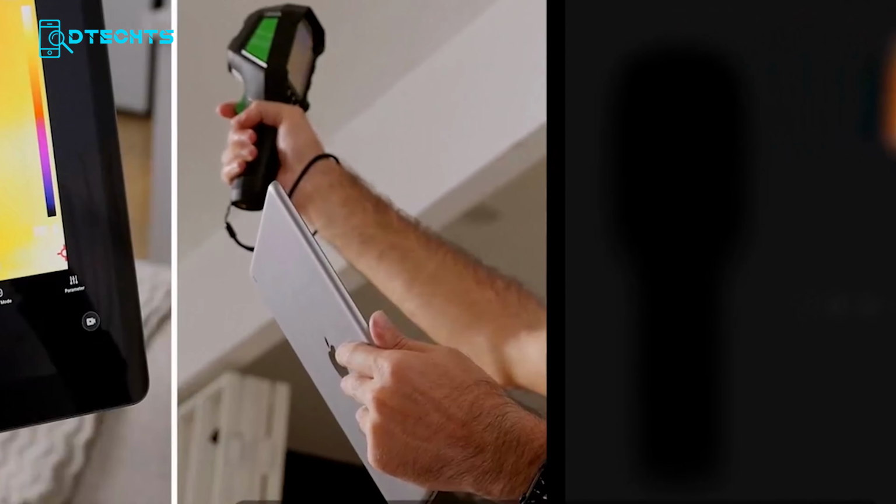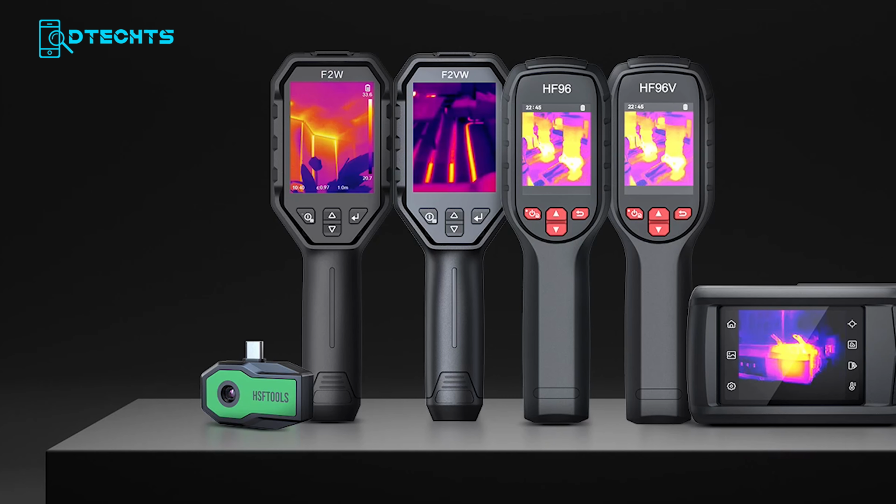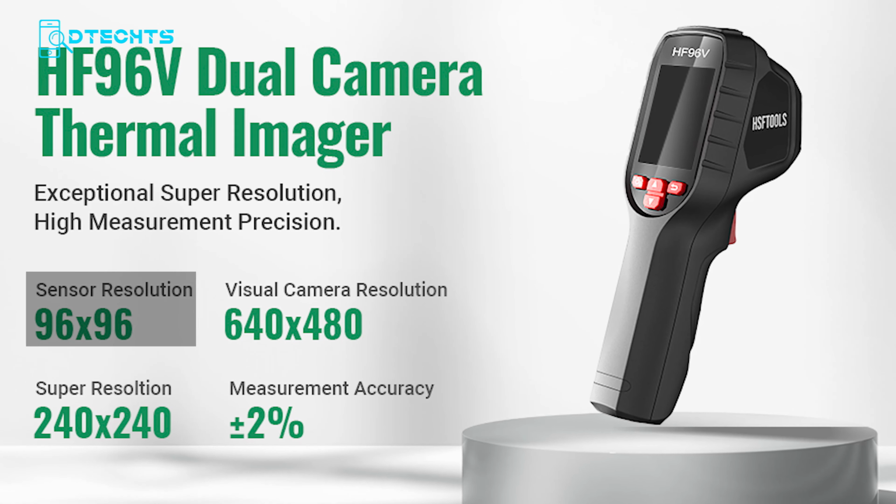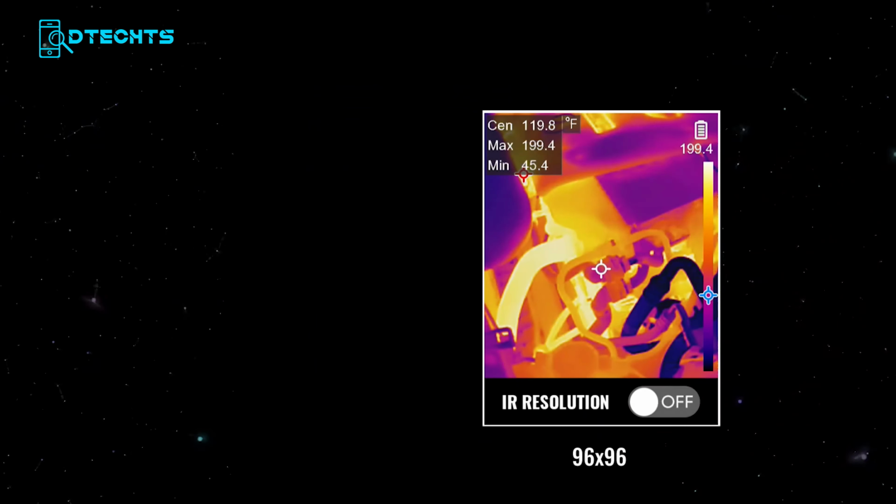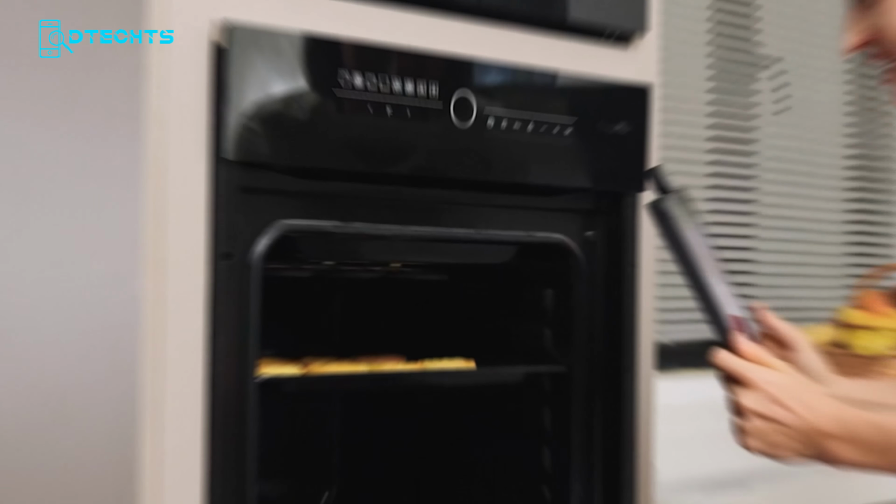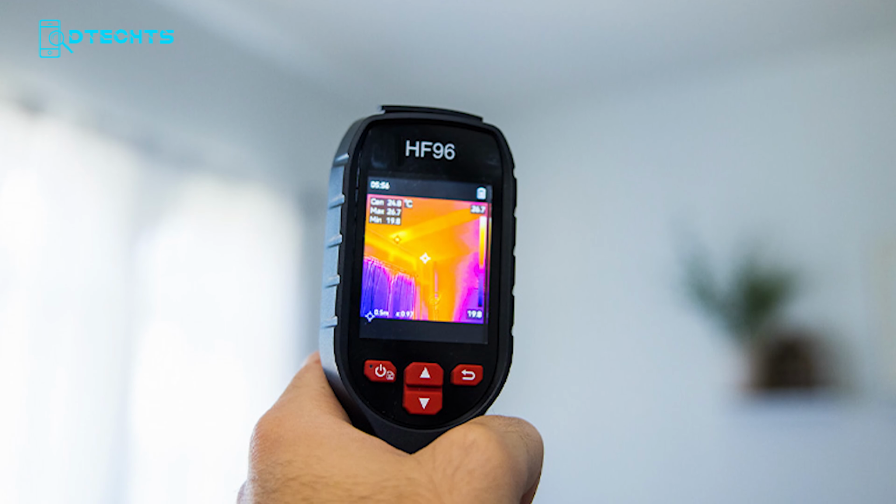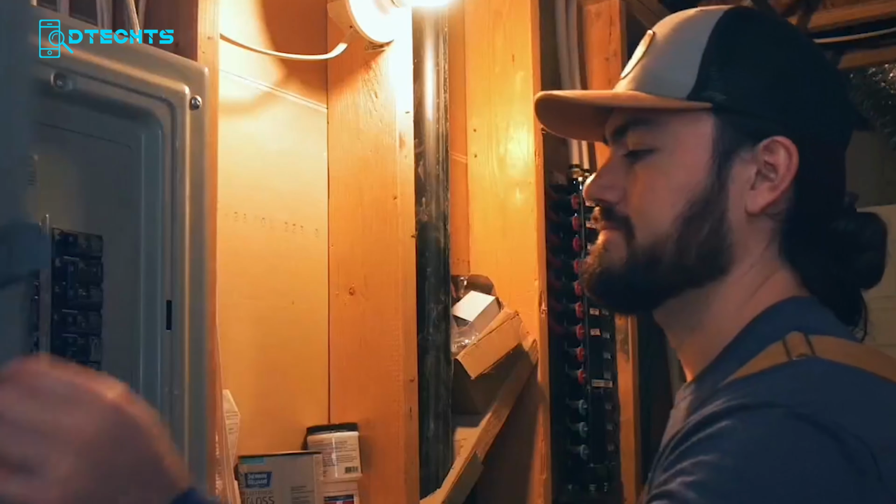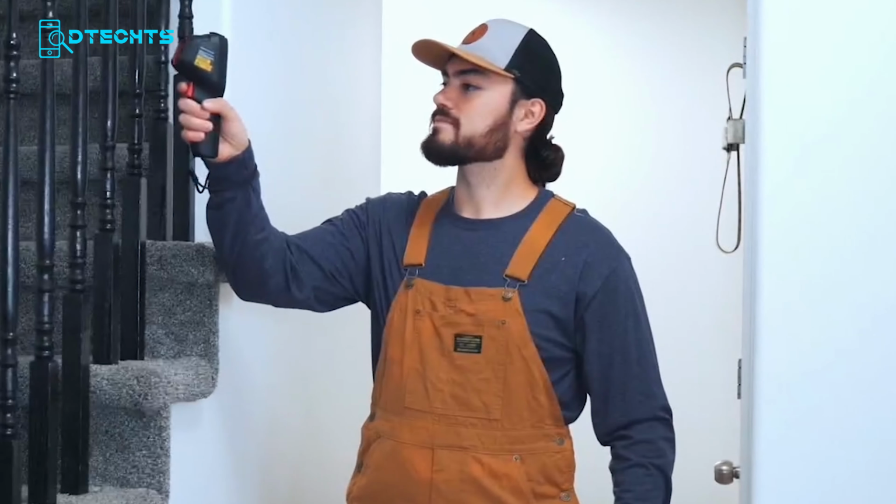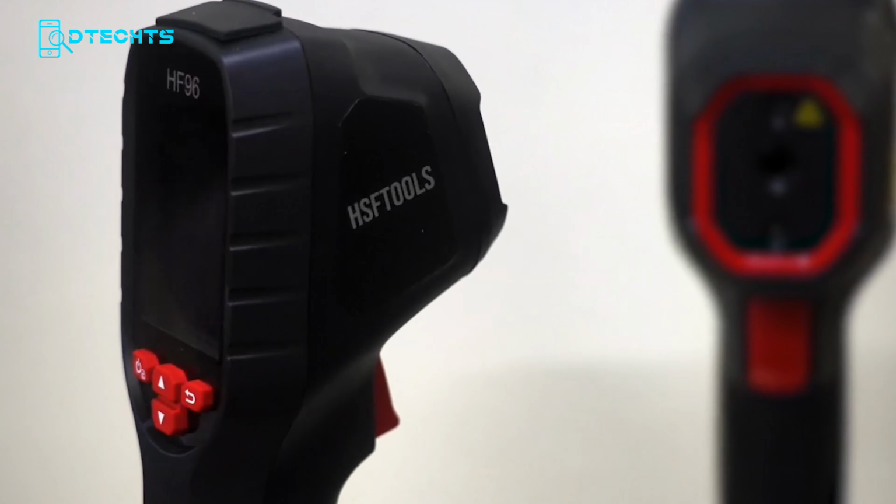What I've got right here is the HSF Tools HF-96V, a proper handheld thermal testing camera built for real-world use. It's packing a 96 by 96 native thermal resolution, and if that's not enough, flipping on the super resolution mode pushes that up to 240 by 240. That's a solid jump. The box also promises up to 8 hours of battery life on a single charge, a temperature measurement range spanning from -20 all the way up to 550 degrees Celsius, and a 25 Hz image refresh rate. Bold claims, but do they actually hold up? Let's dig in and find out.